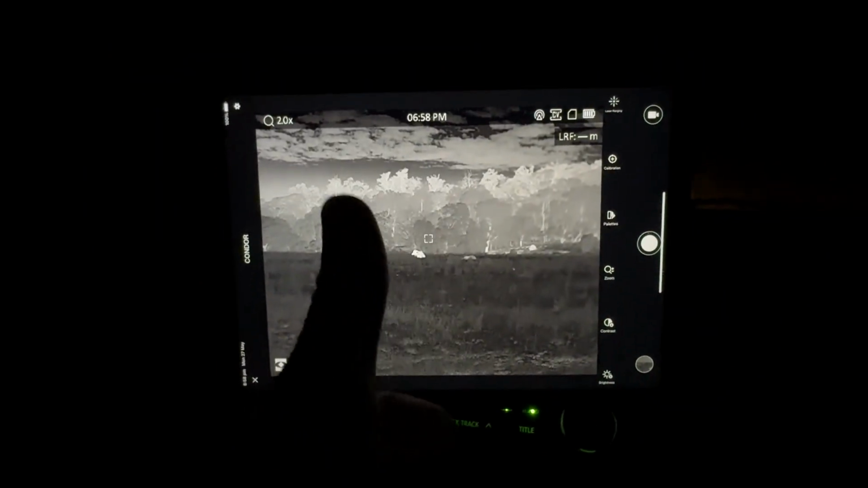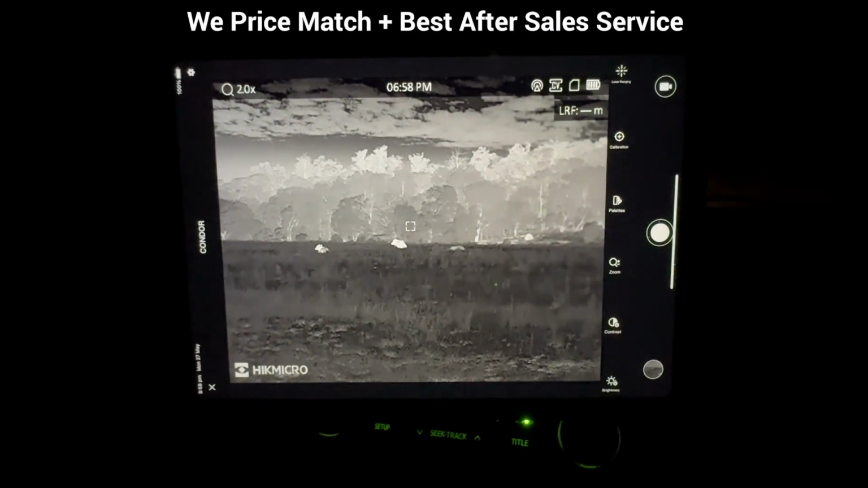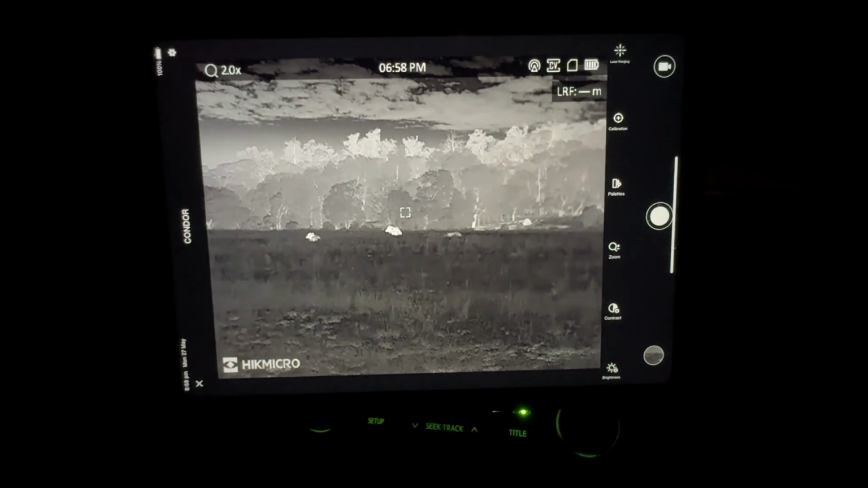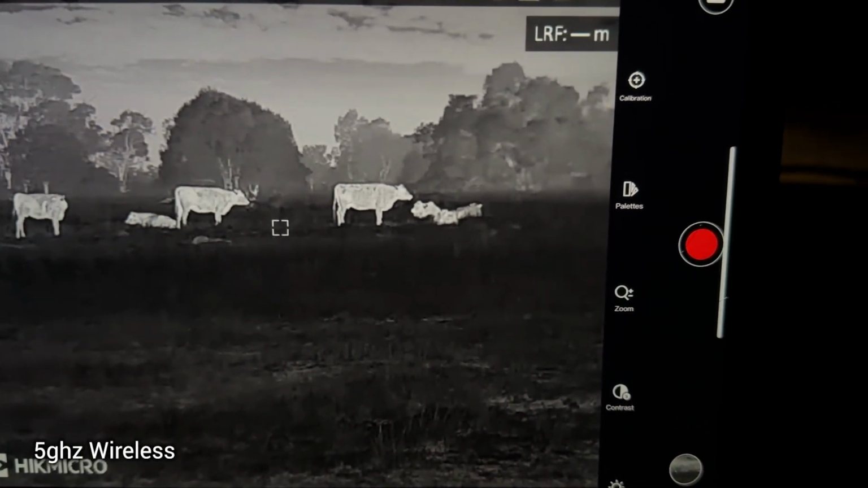So I've been complaining about these issues for a good 2 years now, and they've finally done something about it properly. So you won't need to remove your stereo fuse or deal with interference issues anymore with the 5 gigahertz range. All right, as you can see, image quality is really good.